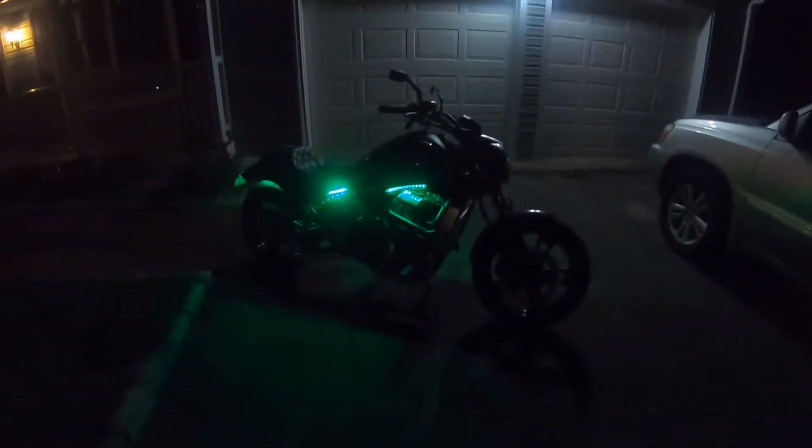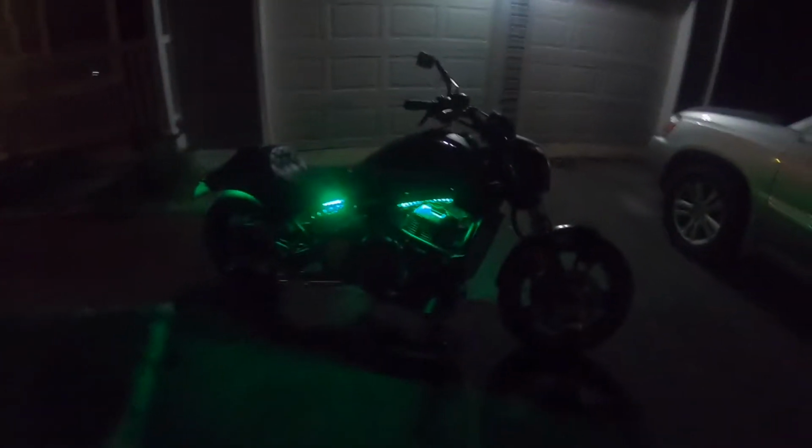2015 Kawasaki Vulcan S. We're going to take it on a little night ride, obviously, as you can tell. So, yeah, we're about to have some fun.